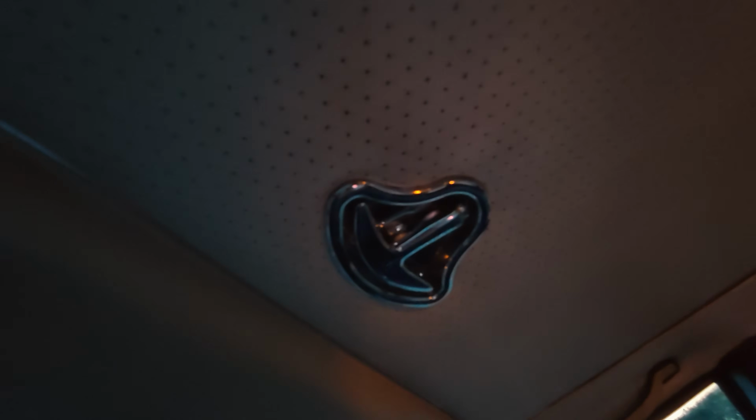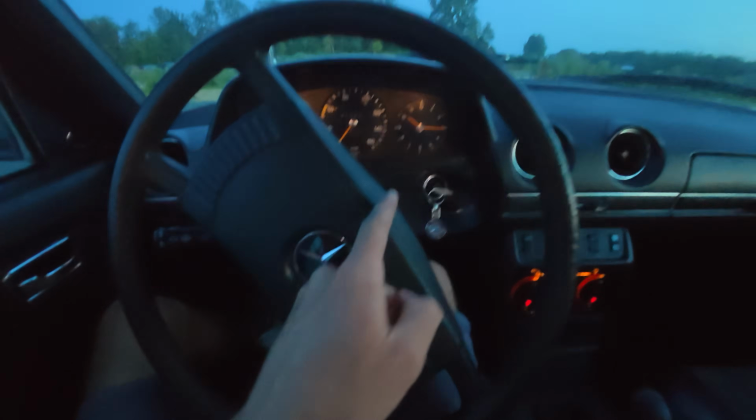Doesn't have air conditioning, but it has a sunroof. That's nice. A manual sunroof. Yeah, I prefer the manual. I think I like it. All right, enough talking. We're going to drive.